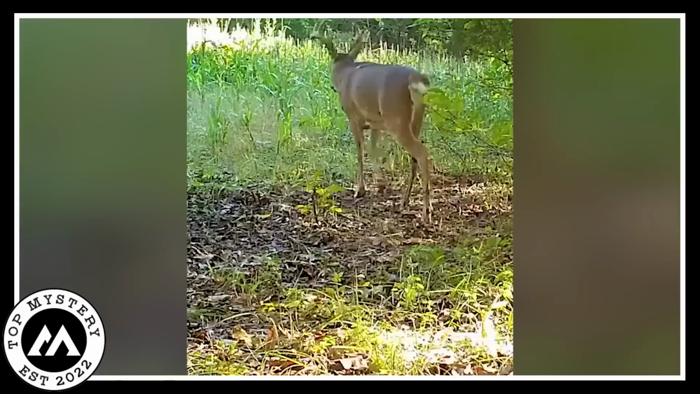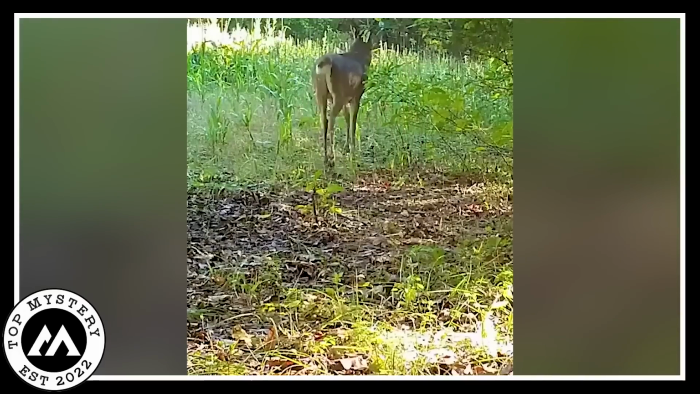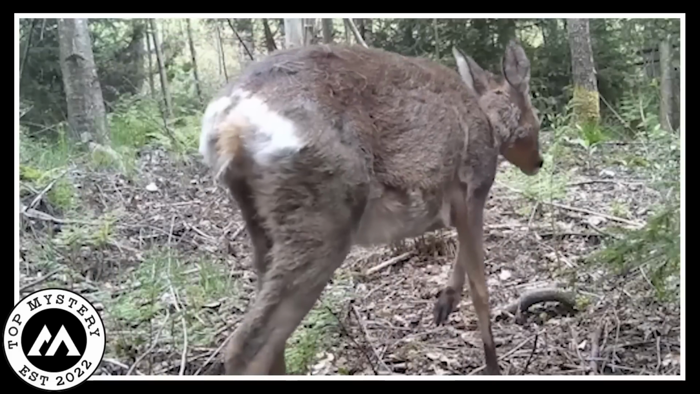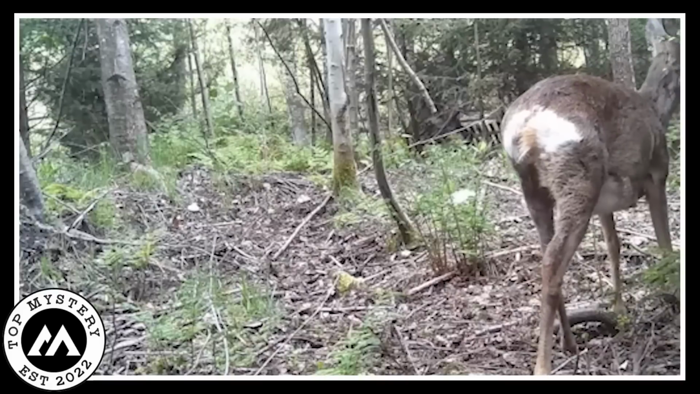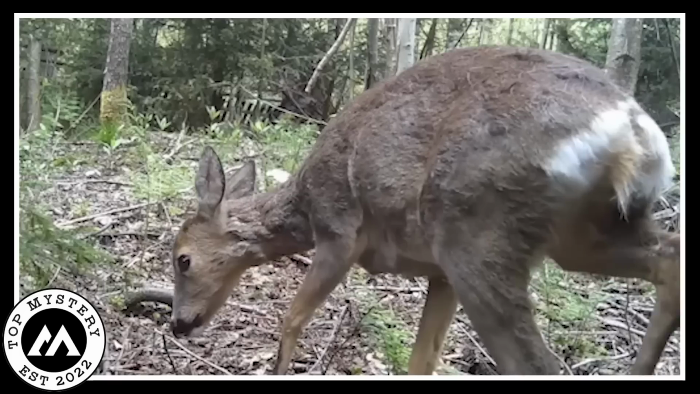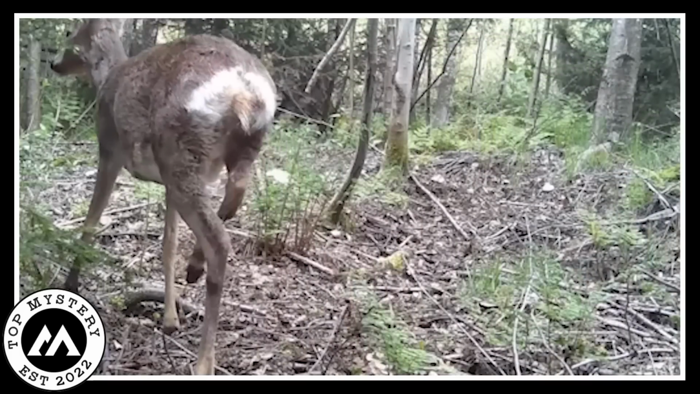And get this, the camera catches it all. No fancy poses, just a deer doing its thing, oblivious to the whole paparazzi situation. You can almost imagine the deer thinking, hey, just here for the snacks, not for a close-up. Nature's got its own reality show, and this deer is the chill star of the moment.